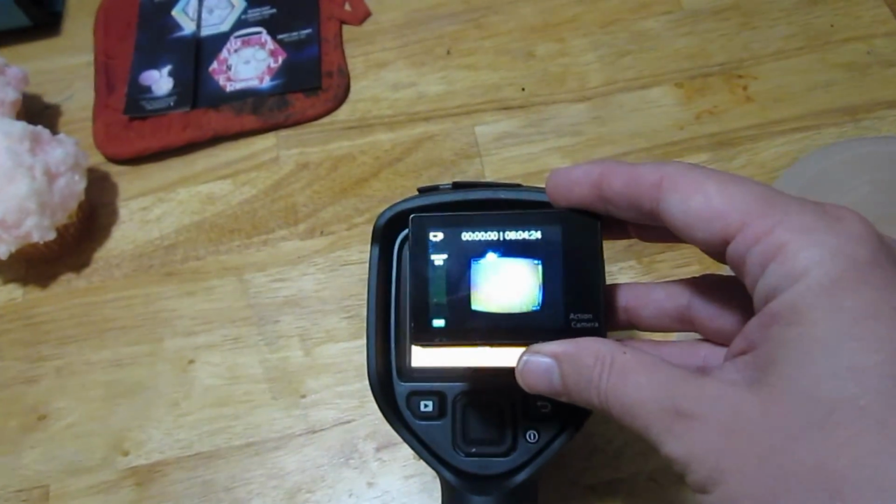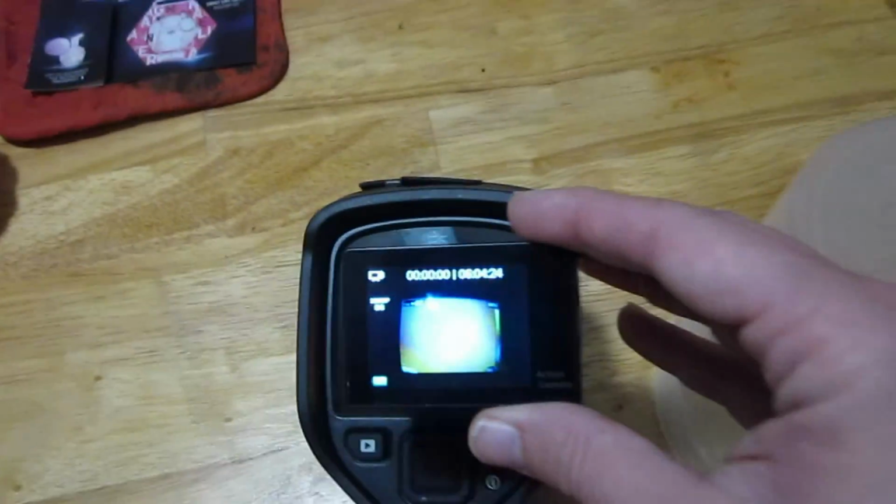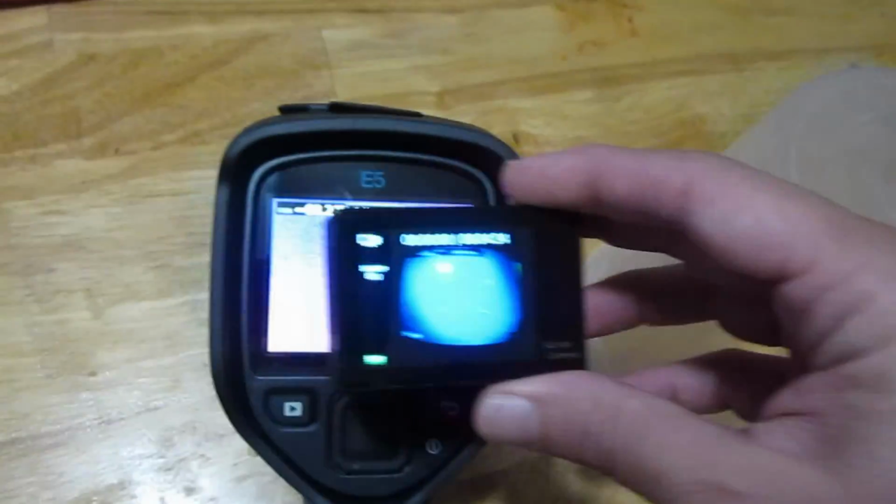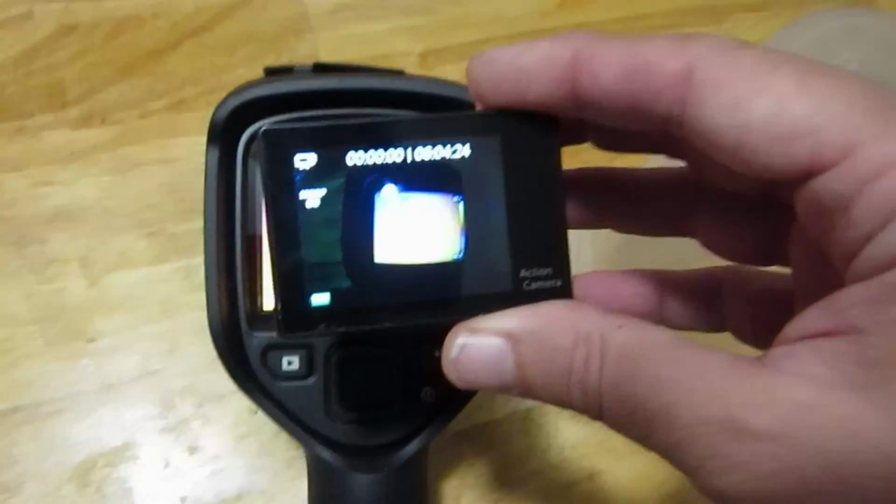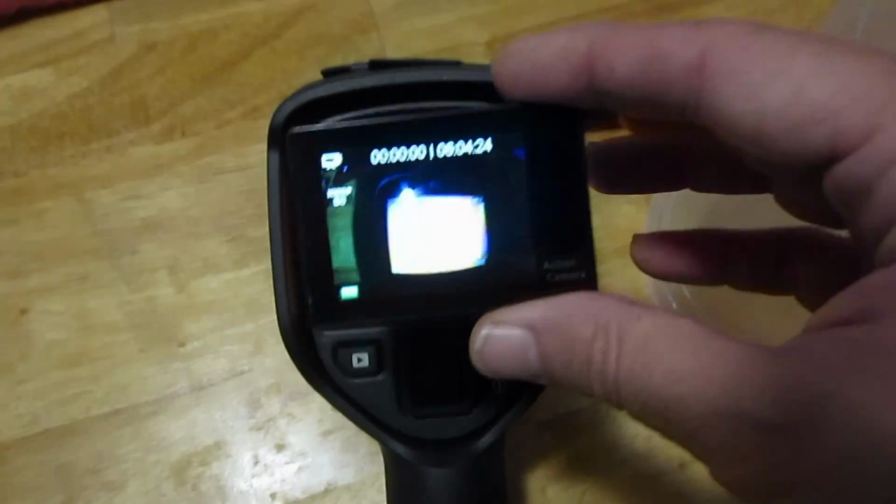I want to mount him a certain distance away so that I can, let's refocus this guy, mount him in front of the FLIR like this, and just take videos and images, and well, you can't even take videos with the FLIR, and make some kind of permanent mounting.